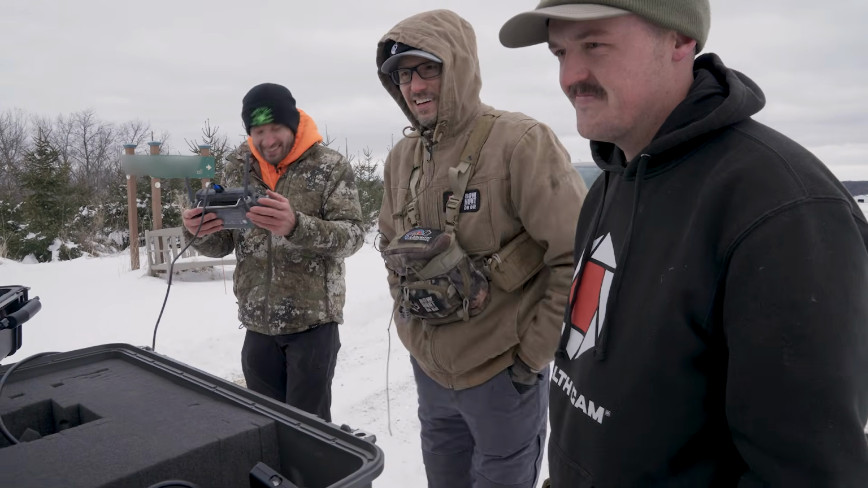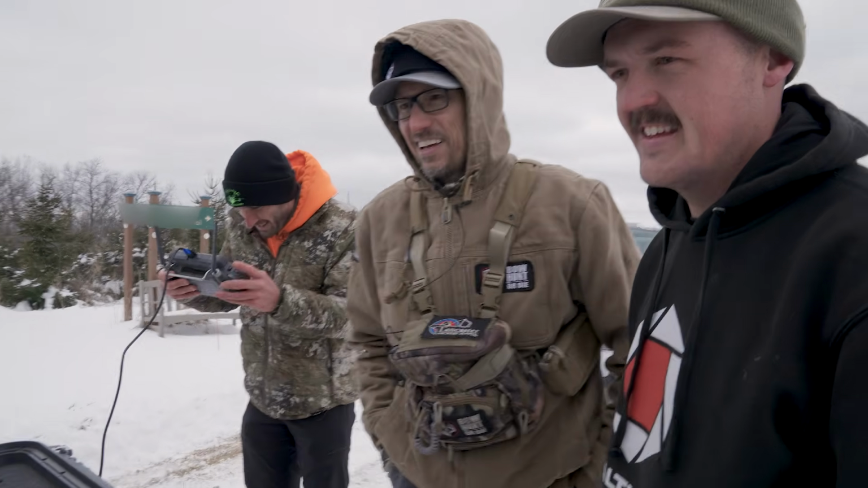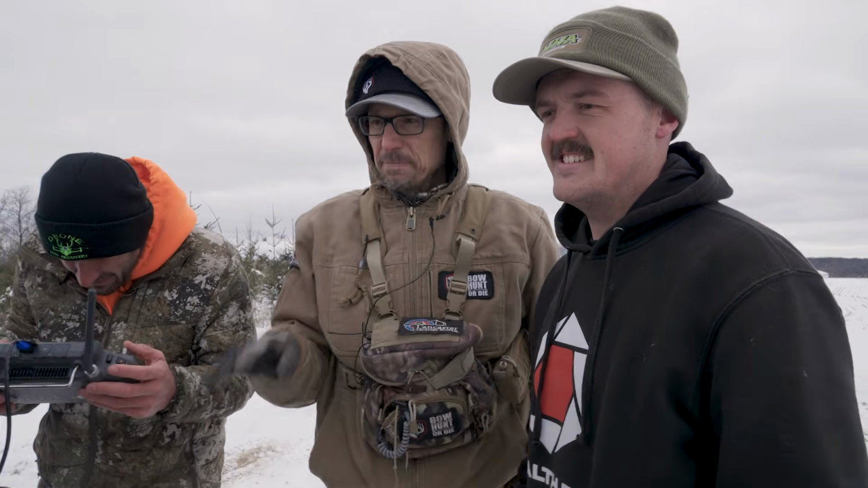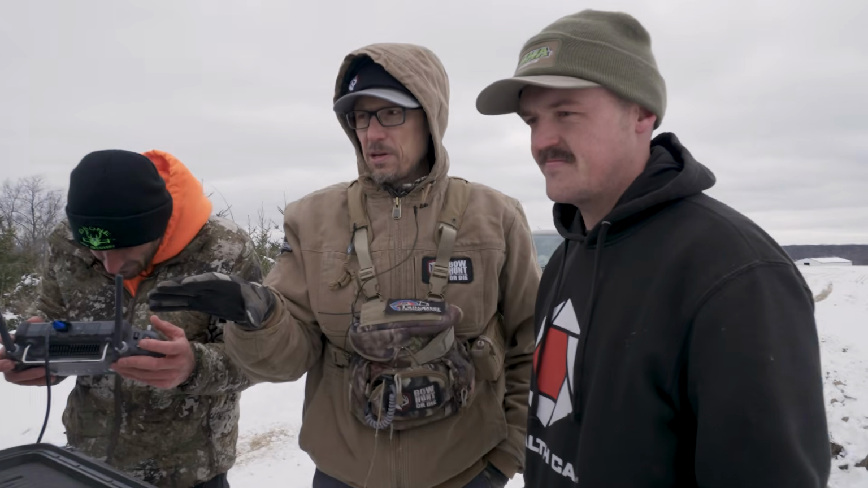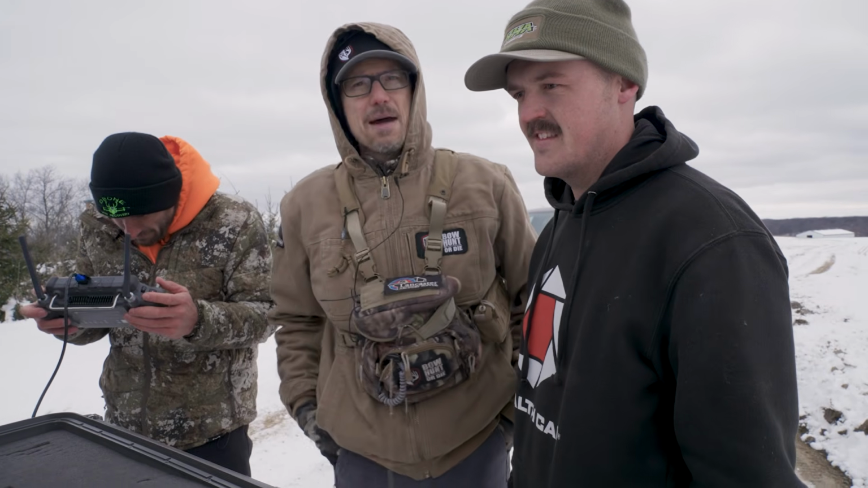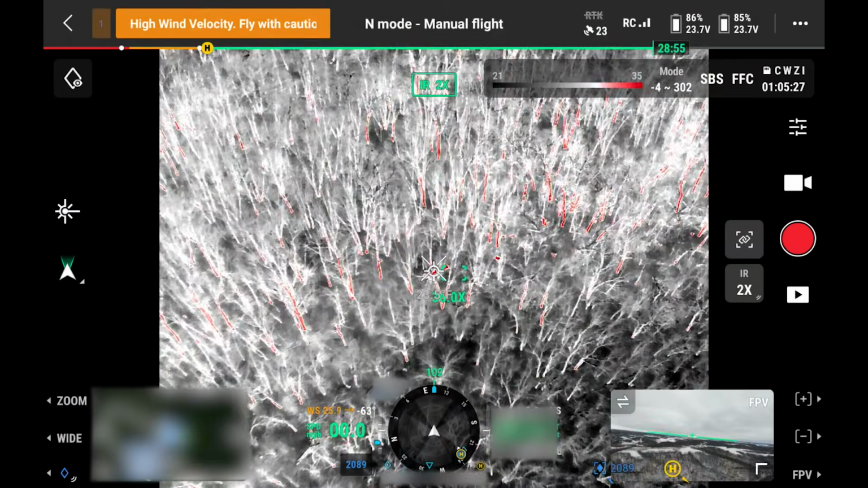Yeah, about as good as it gets. More deer than you were expecting? You know what? This is actually way better than I was expecting. I didn't realize they had this extra screen set up where you and I could just sit here and watch what they're seeing. This is just phenomenal, the detail in what you can see.